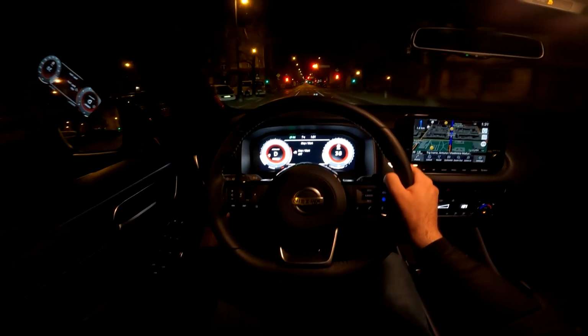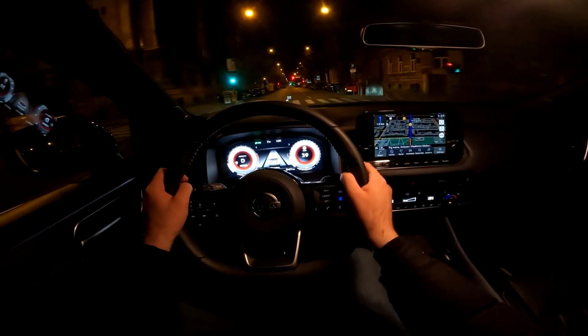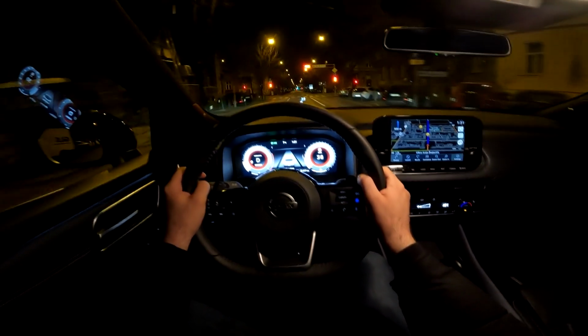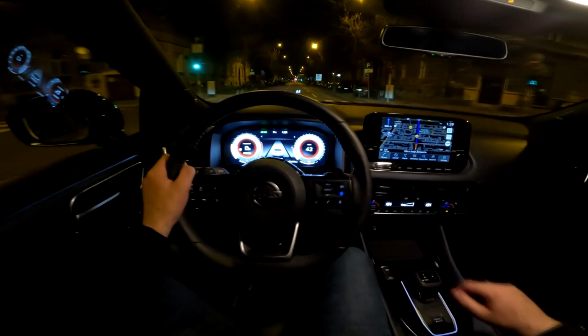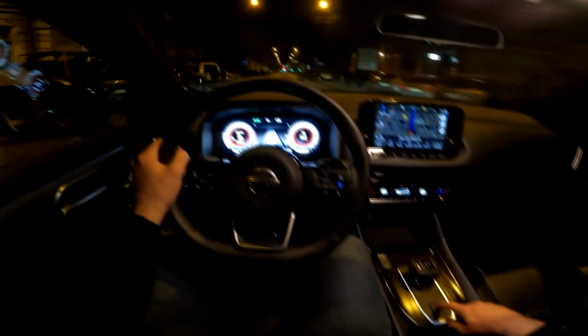You can do it by just pressing the button that is located down there. And this car has 3 driving modes. You can switch between them by just pressing the button here in the middle.